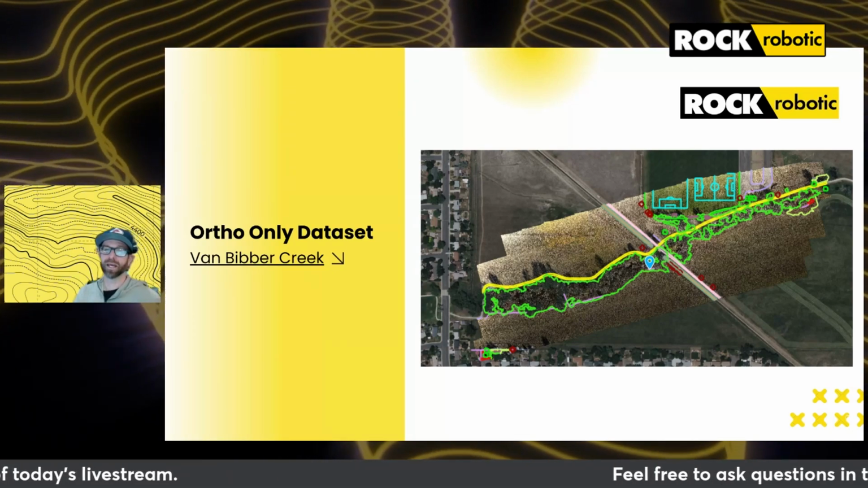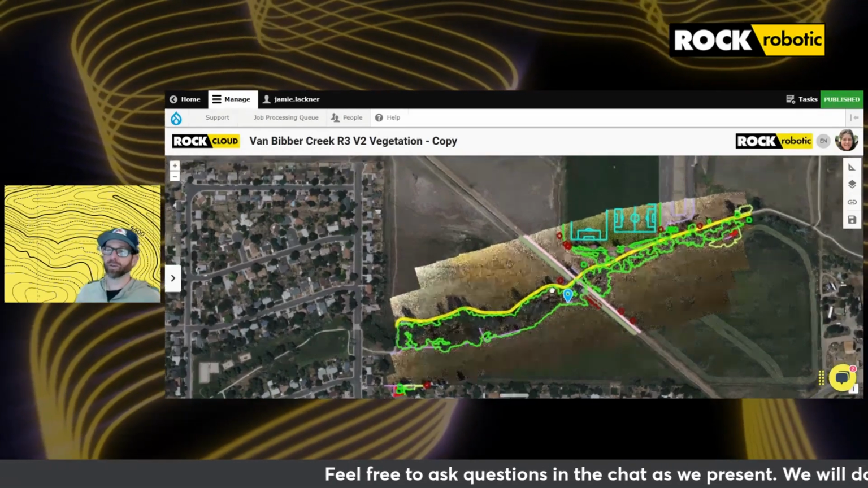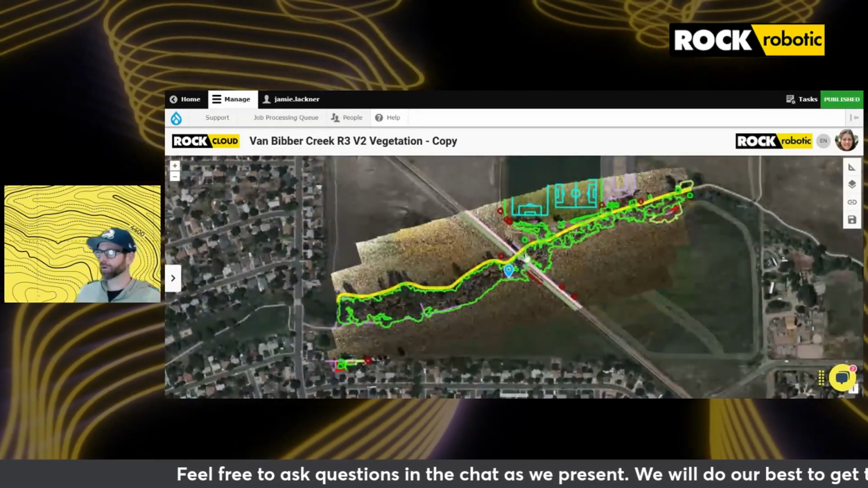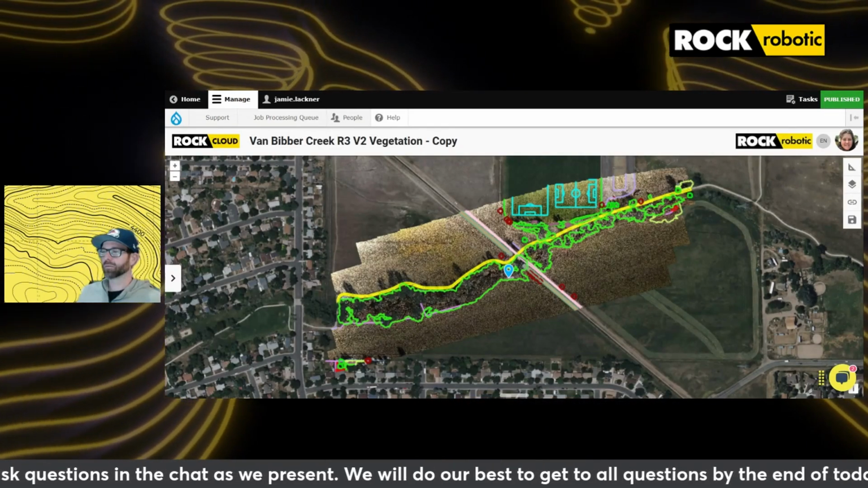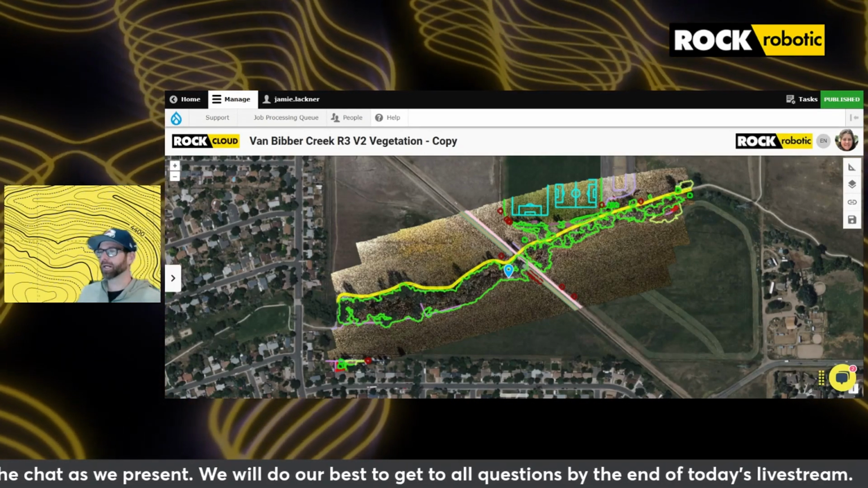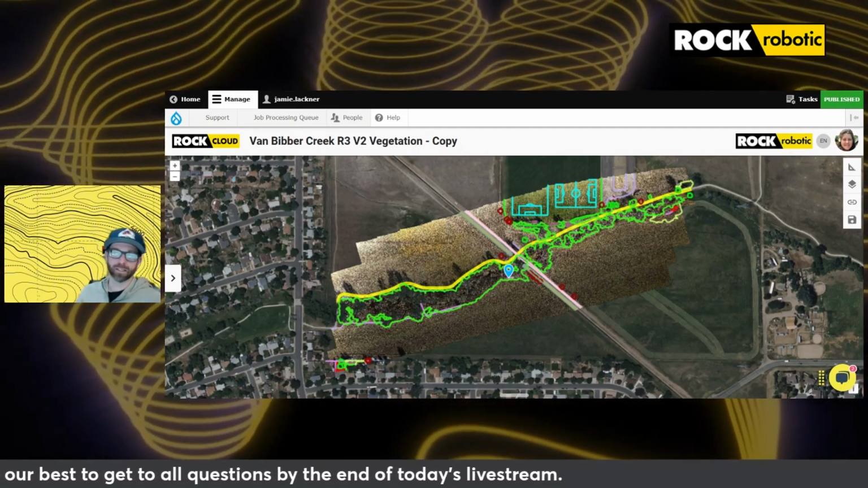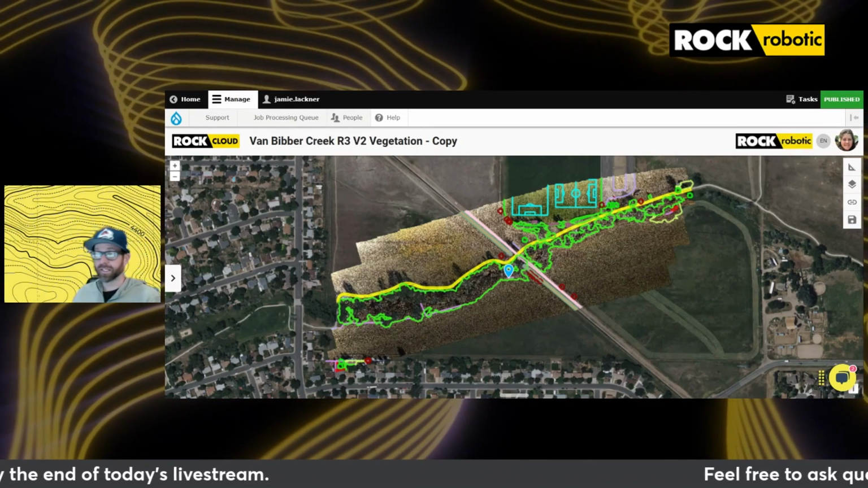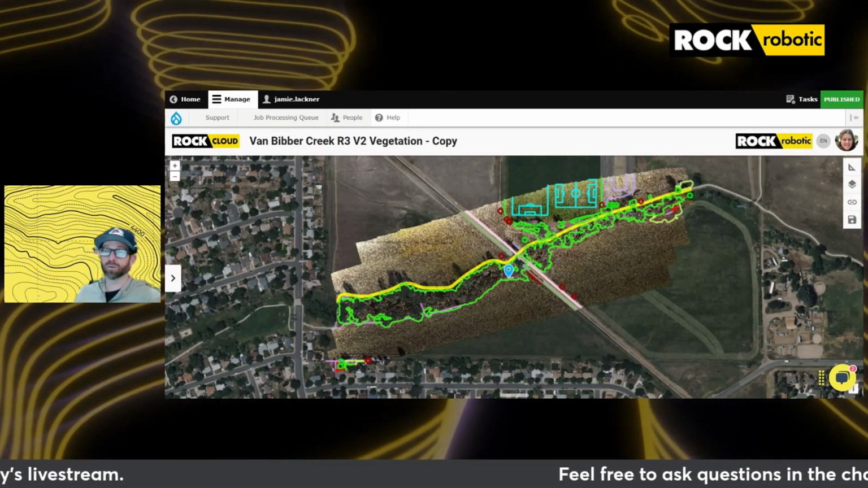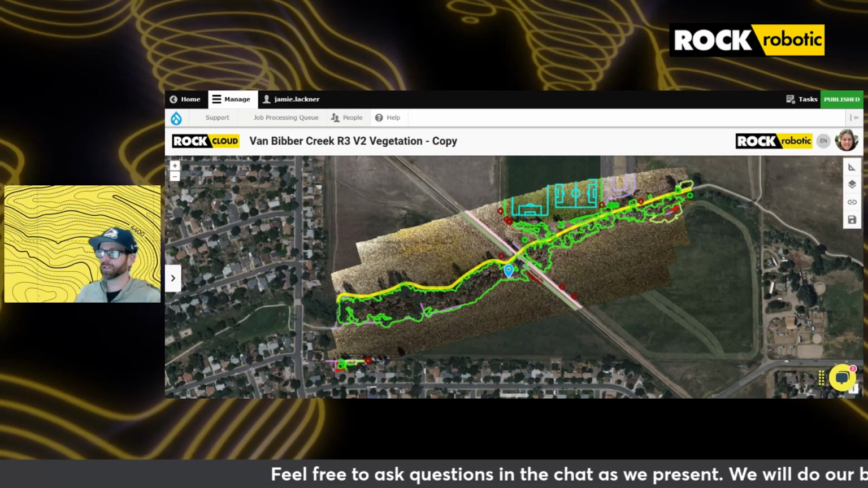The first data set we have is going to be derived from an orthophoto at Van Bibber Creek here in Colorado. For those of you who came to some of our previous live streams where we got into the R3V2 data set, you may recognize this one.